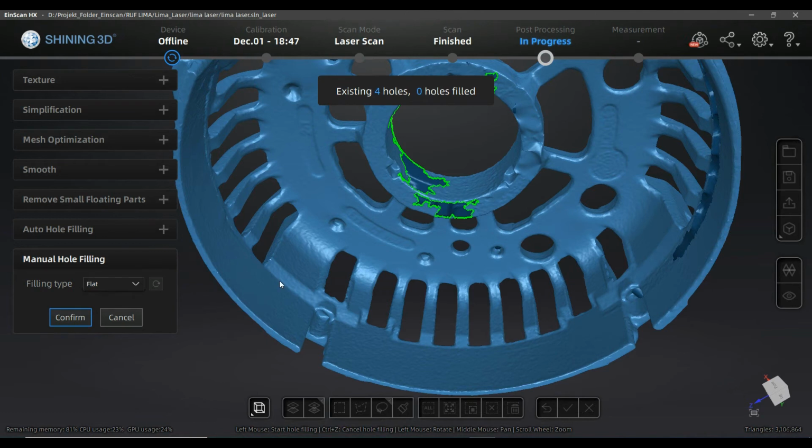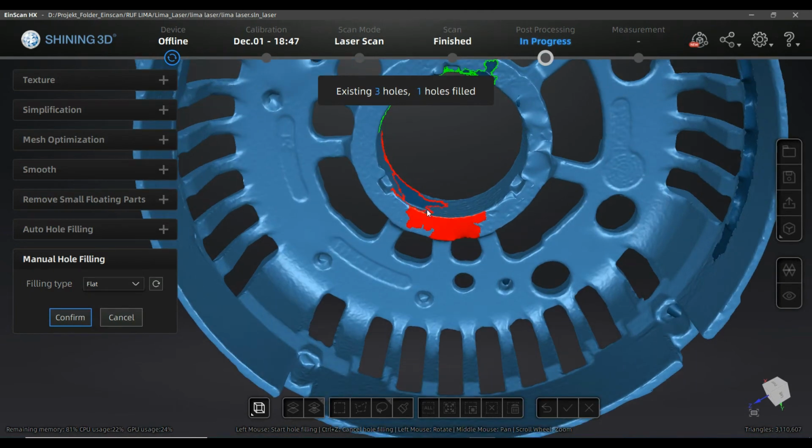Control Z in this case is going to get your choice back, so you don't have to leave the menu. I just click flat in this case. So for me this looks fine.